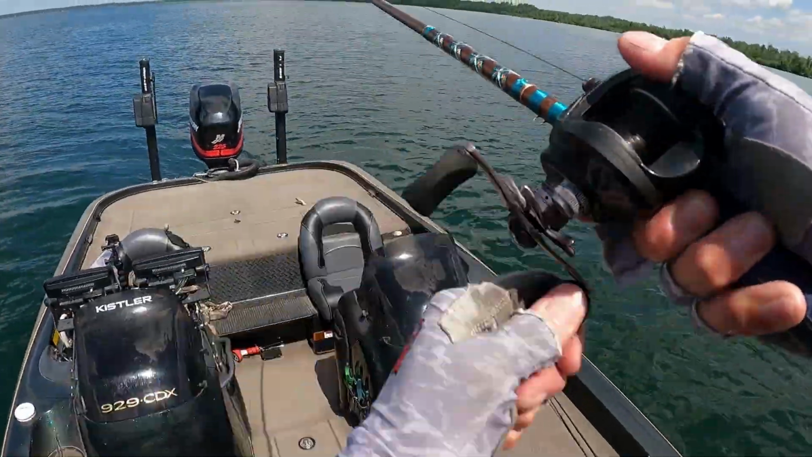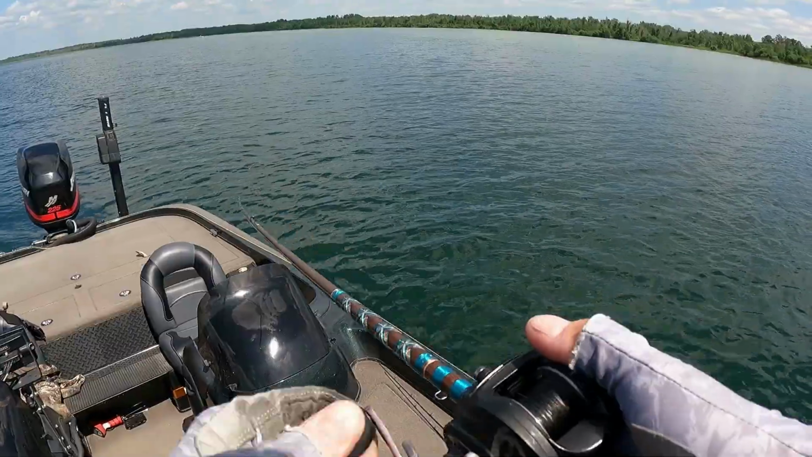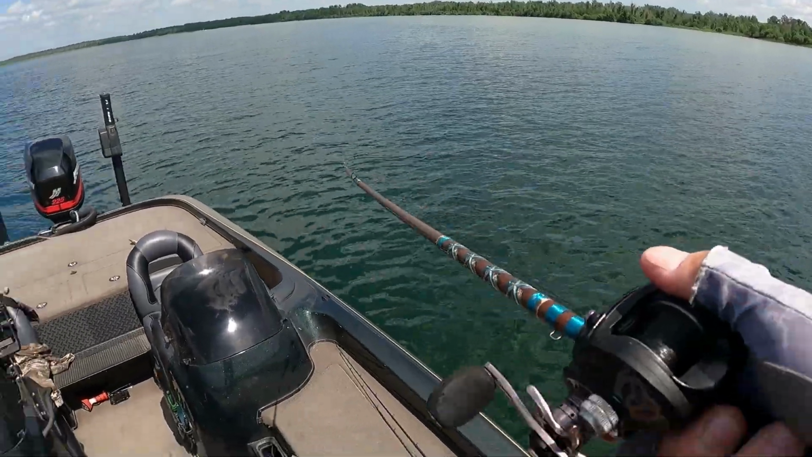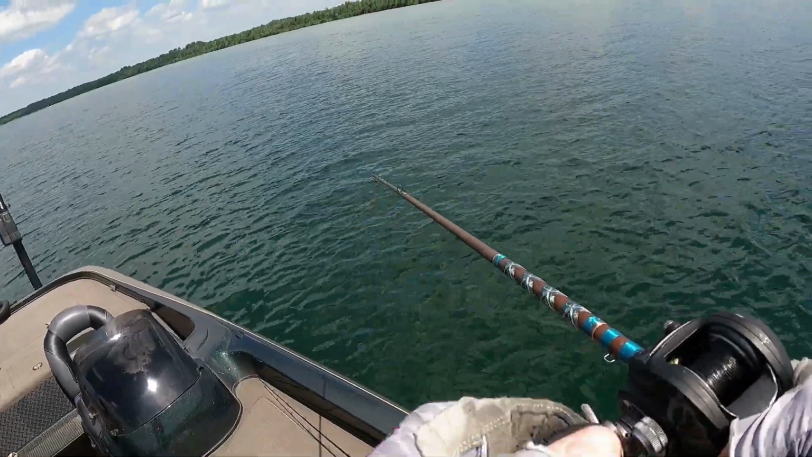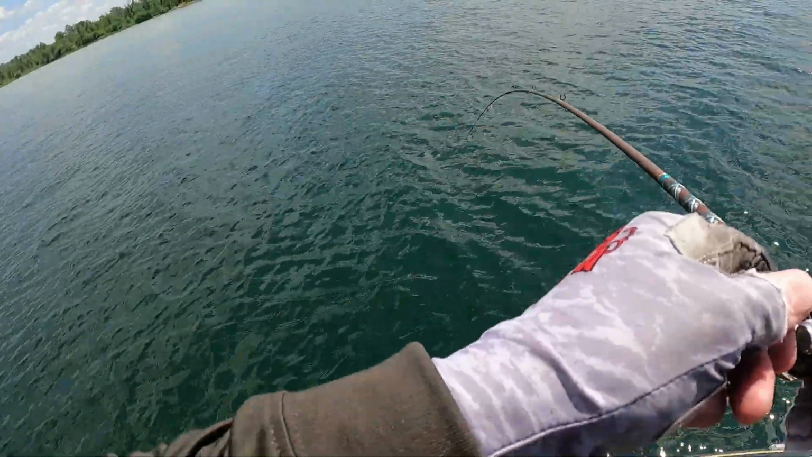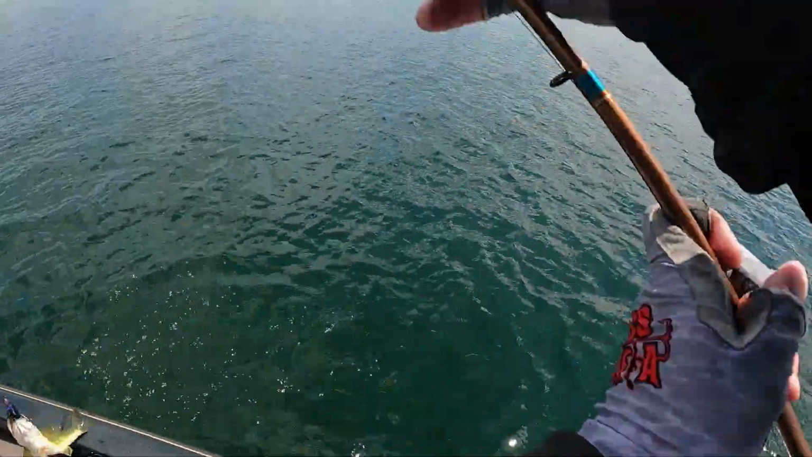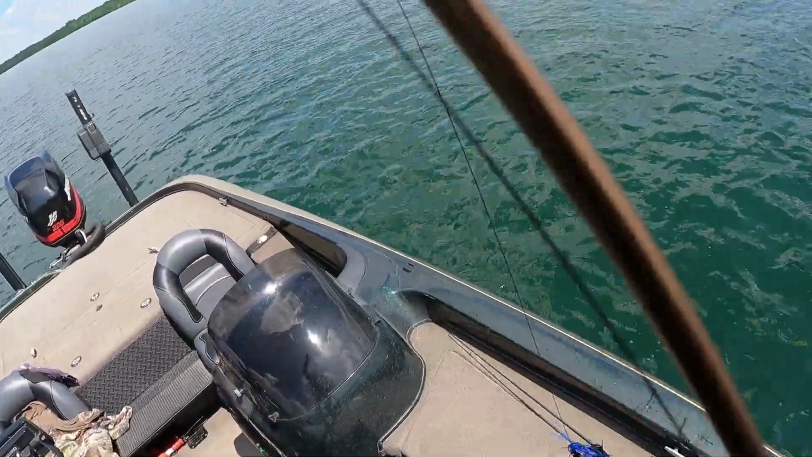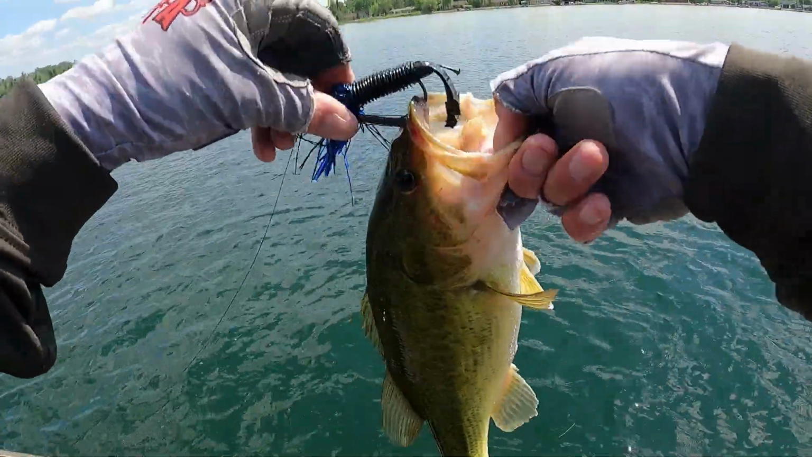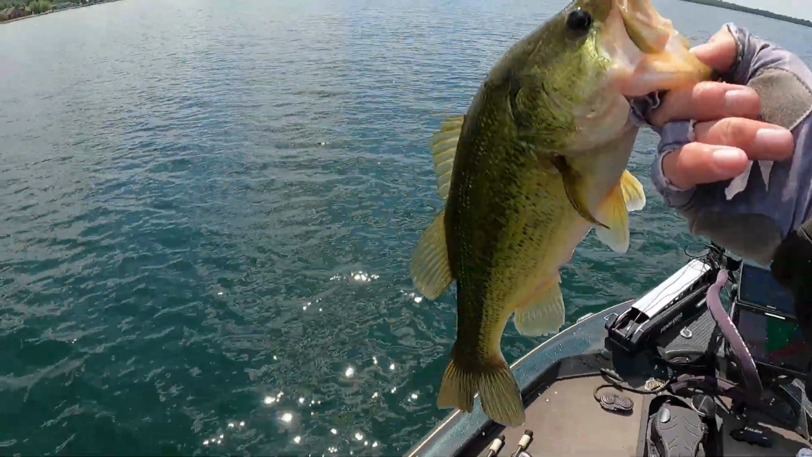Bite. Wow, okay. I think I might need to save this spot for next time I come down here, future wise. They just hit it on the fall. About a 2.5 pounder here. Yeah, no, about 2. Bunch of 2 pounders here.